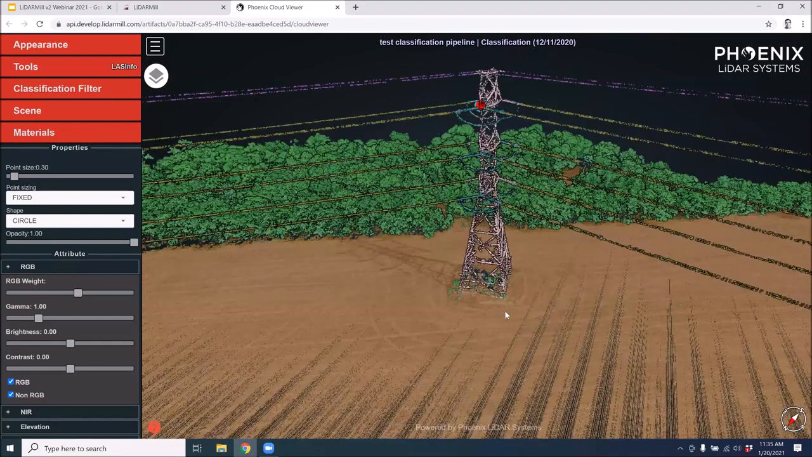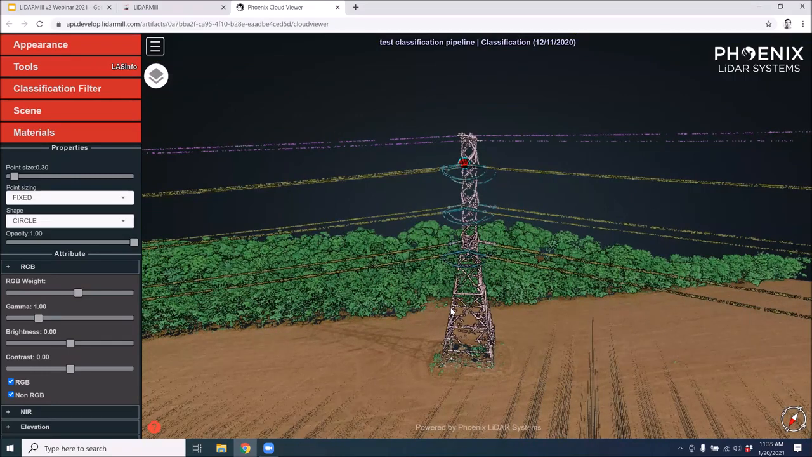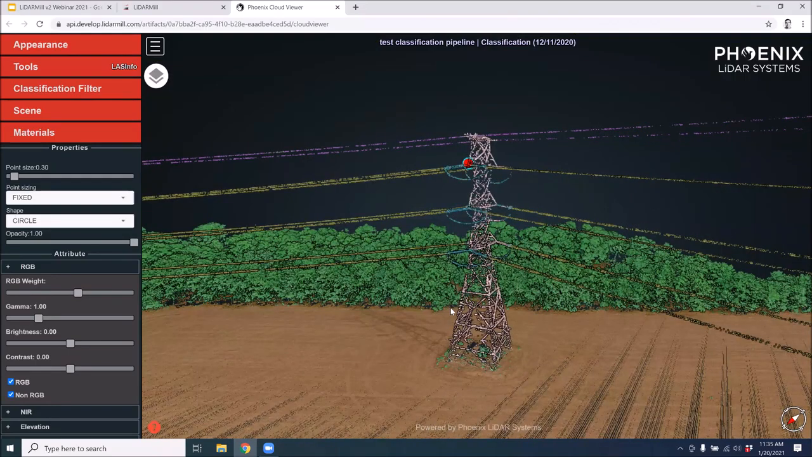I guess to convey the usefulness of this, in a typical classified by hand workflow, I would estimate that each one of these towers takes at a minimum 5 minutes to classify, and that's just to differentiate wire from tower versus insulator, and make sure that all of the details are classified.